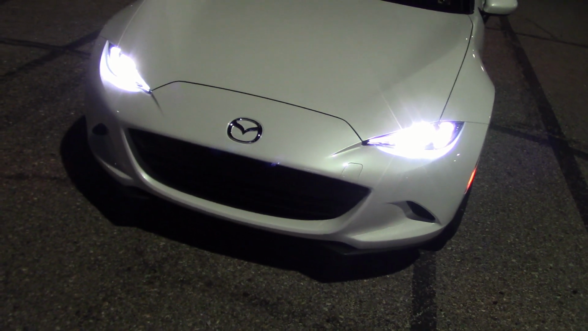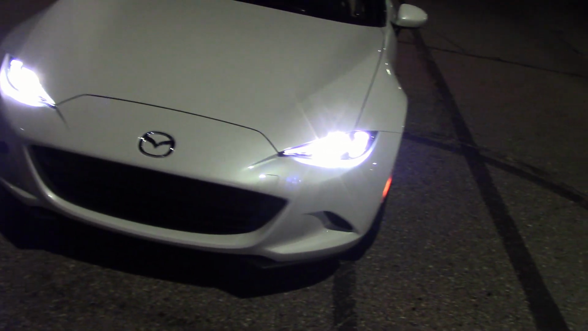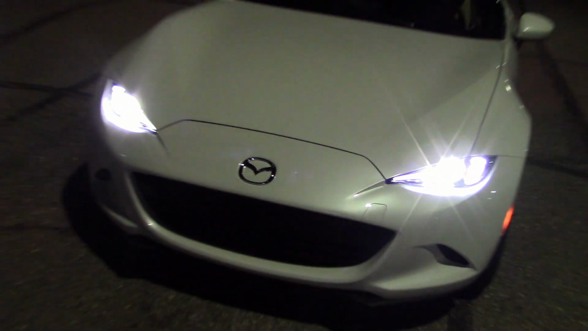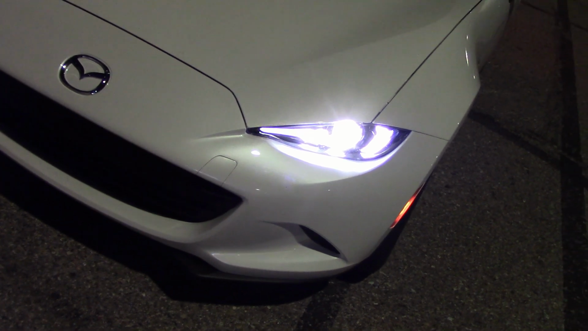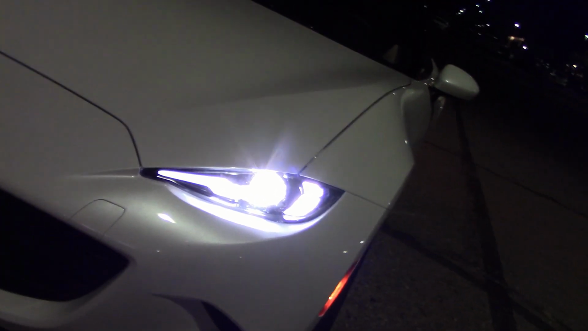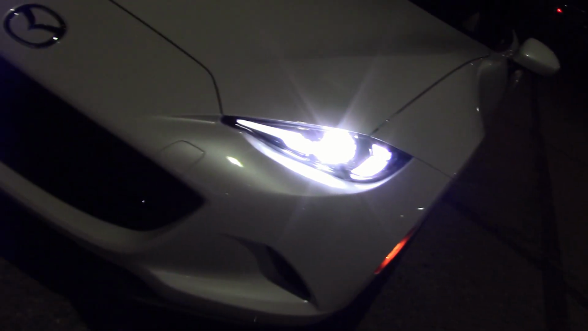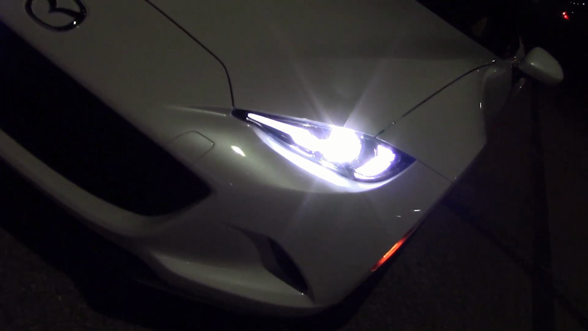Alright, it's dark enough. Let's check out these brand new LEDs. See if they're better or worse. Right now we got the low beams on. Let's see. Now the high beams are brighter, but I don't see any more lights in there. Do you? Maybe I'm losing my eyesight.